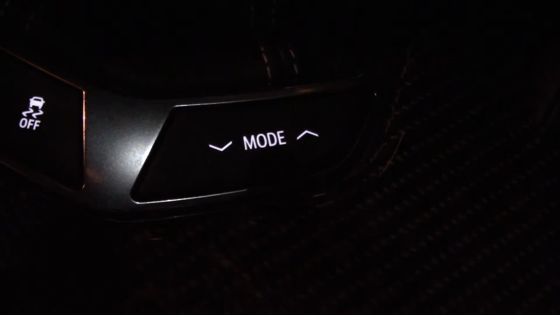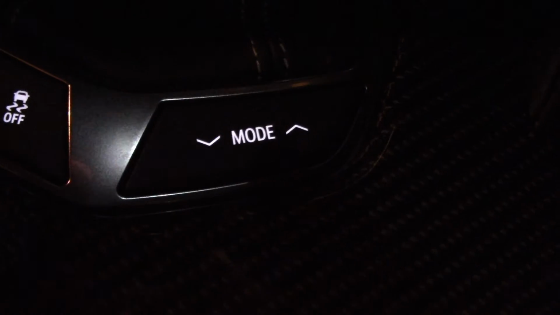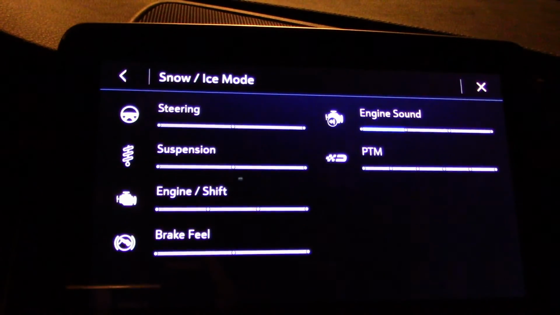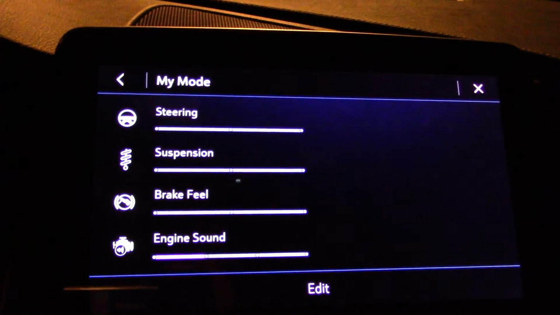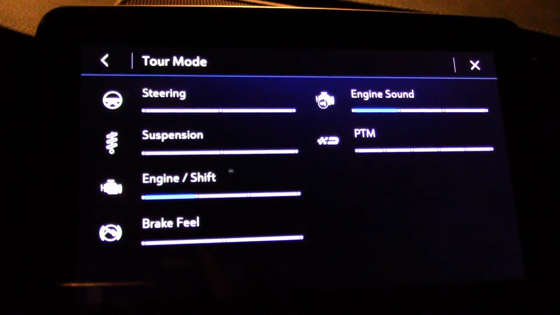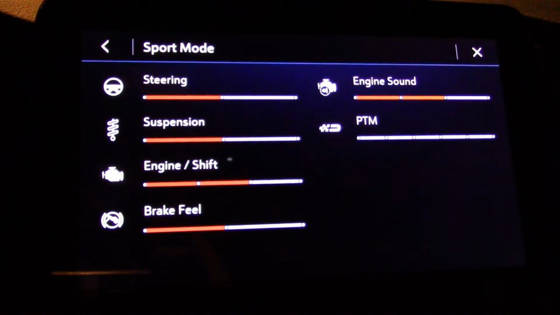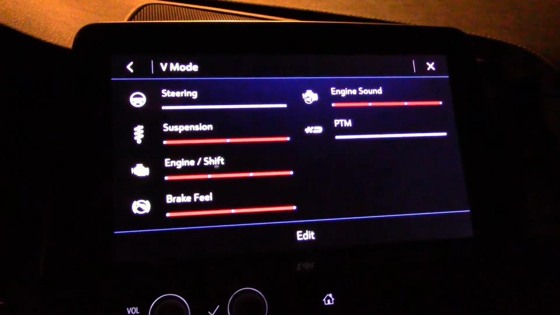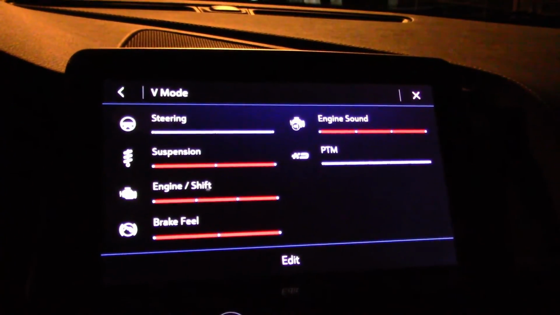The ever-important drive mode switch is very easy to see in the dark. It gives you track mode, snow and ice, my mode, tour mode, and sport mode. And down here on the steering wheel is the V mode that you cannot see. That's not lit up for some reason. We'll press it. And that's the shortcut to performance driving. All the programs light up pretty good in the dark, as you can see.